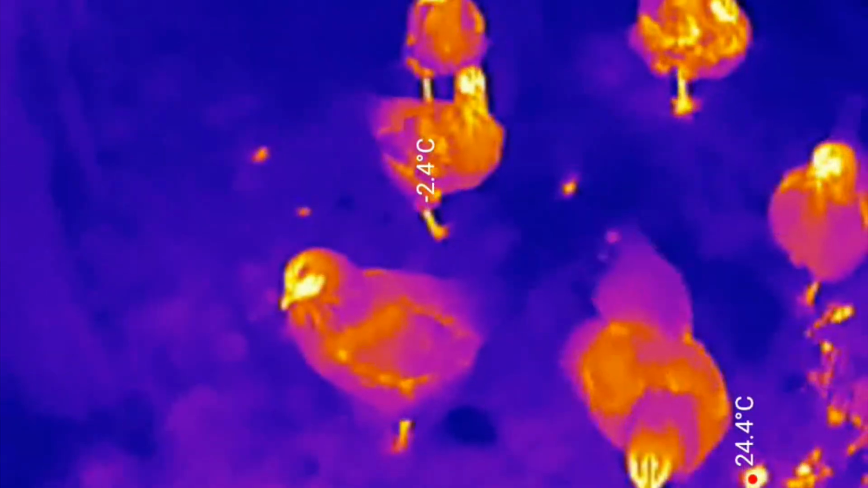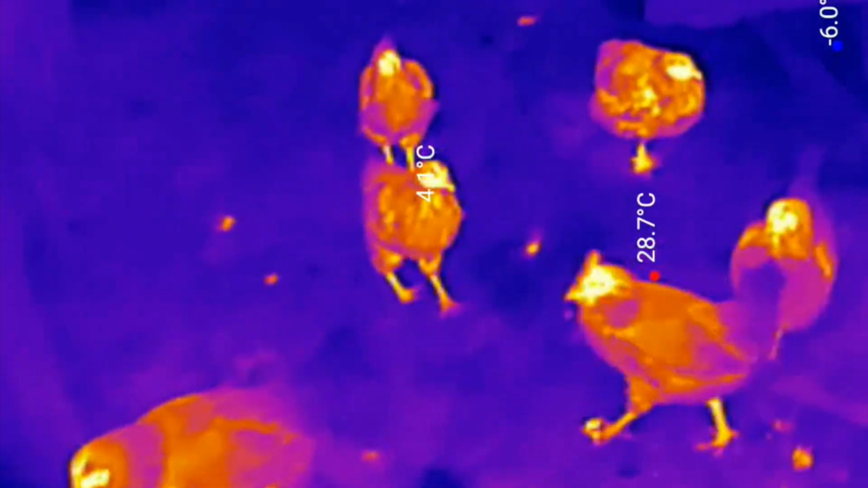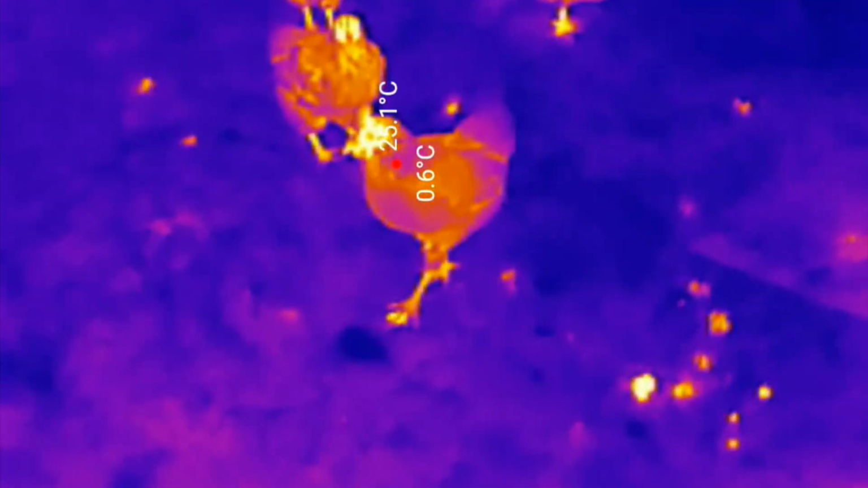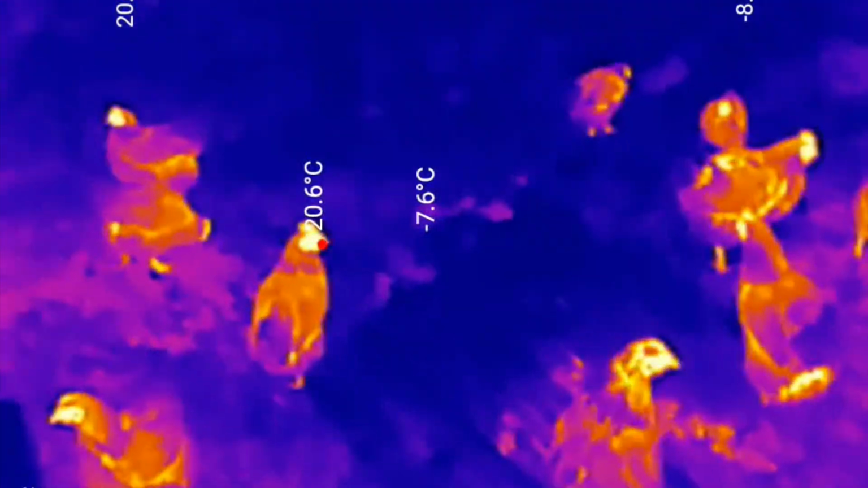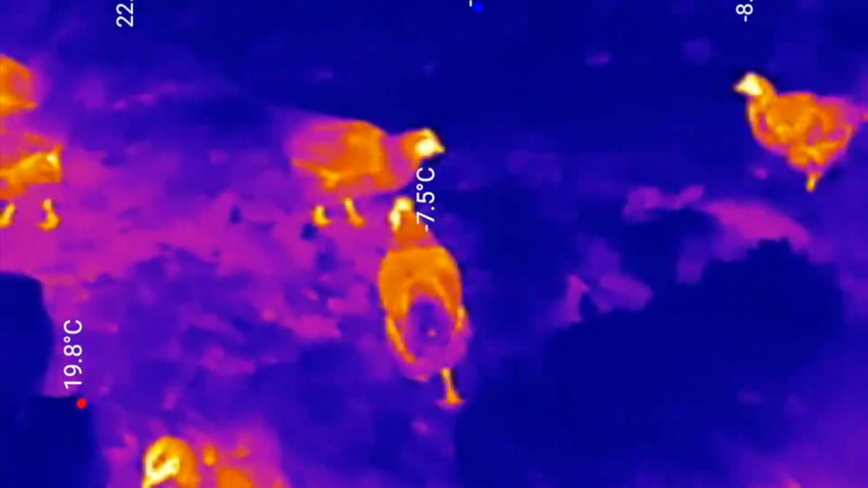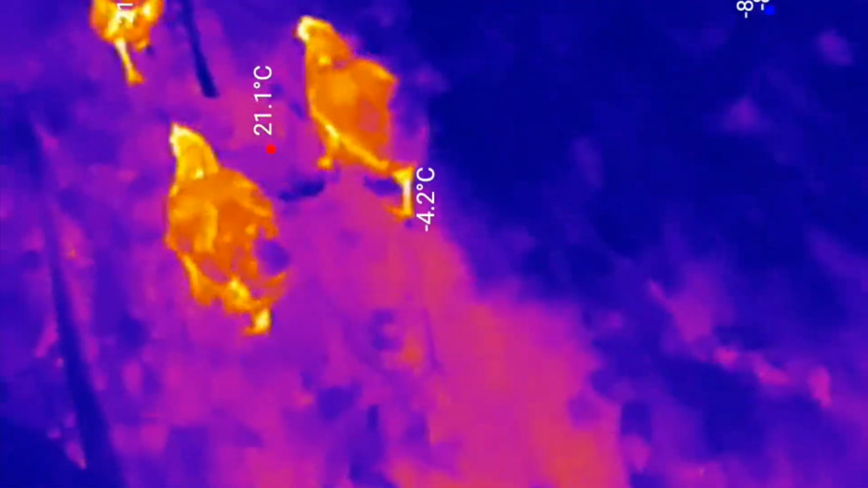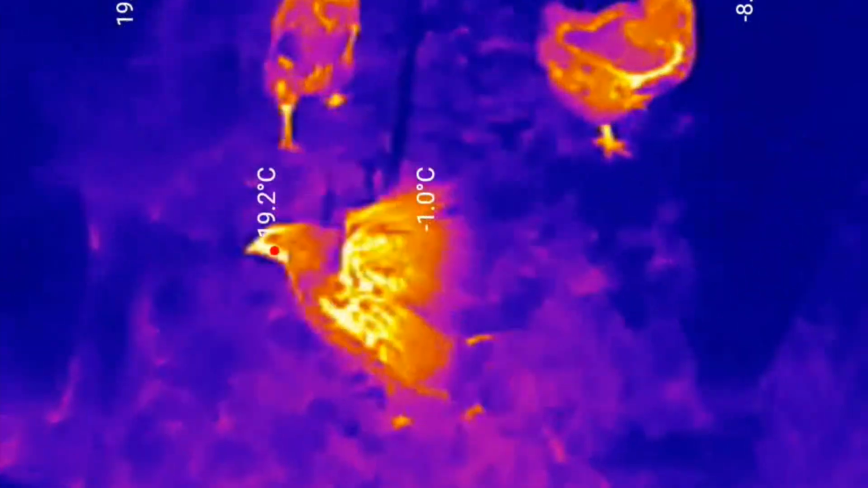Look at that, their faces are much warmer than their bodies. That makes sense, there's less feathers over them. You can even see where the fresh droppings were. I've got to get to turning some compost for them in order to get food this morning, but boy, this is super interesting to see. Hens are radiating immense amounts of warmth.